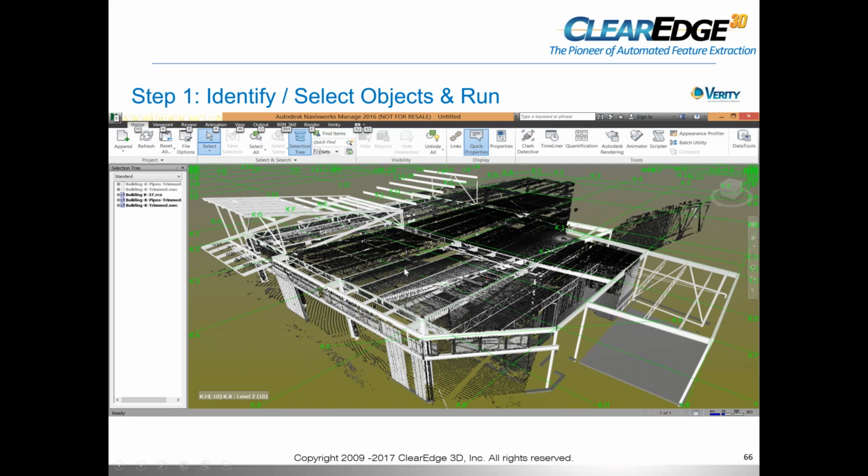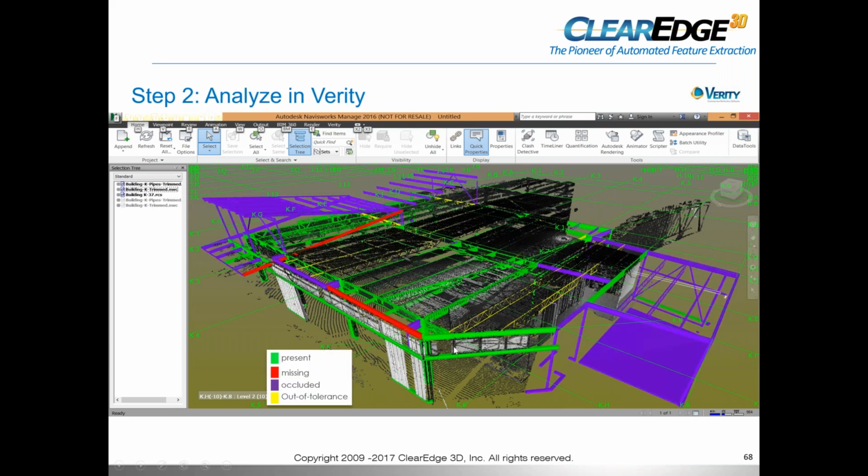And then you analyze in Verity. Verity runs the analysis, comes back, and it's all color-coded. It shows you what's there in yellow, what's there out of tolerance in red, what's missing, and in magenta, what's occluded. Occluded means it's in the design model, but it didn't find it when you scanned, okay?